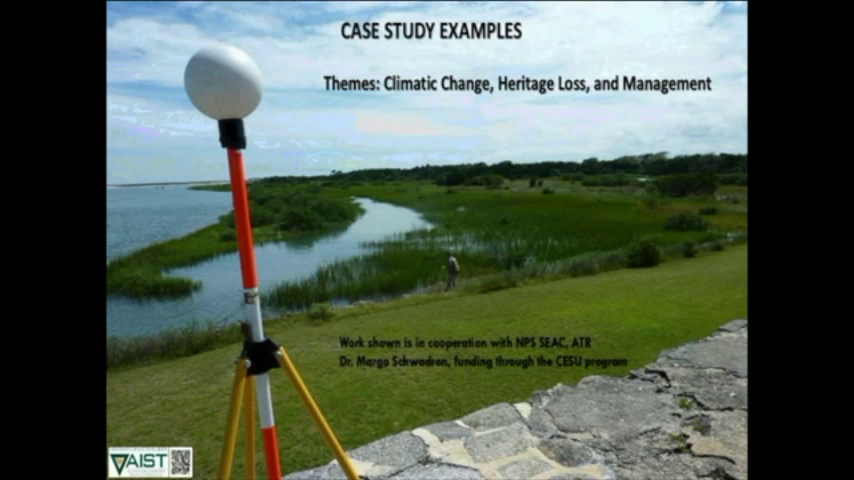And so today's talk will center on 3 projects that I think showcase everything that we've just been talking about. Primarily we're going to talk about themes of climate change, heritage loss, and management activities. And I should also point out that all of the projects that you'll see have been done in cooperation with NPS-SEAC, as well as our park level cooperators, ATR Dr. Margot Schwadron, and funding through the CESU program, which has been really important to our efforts.